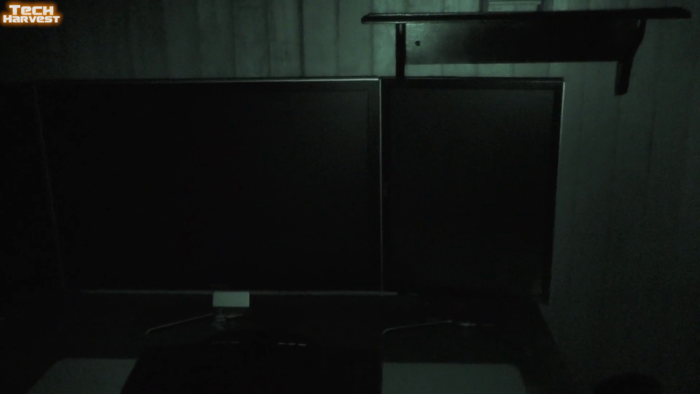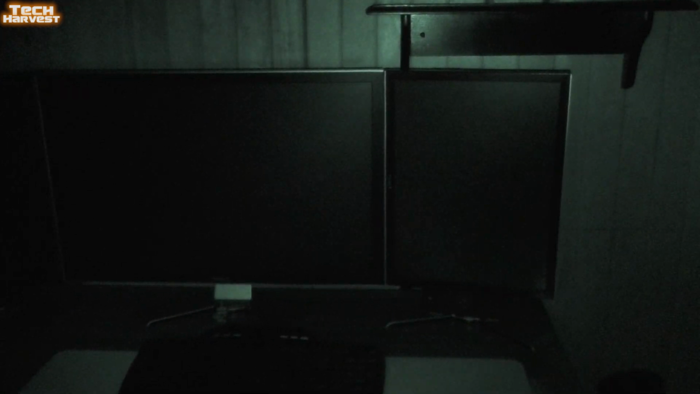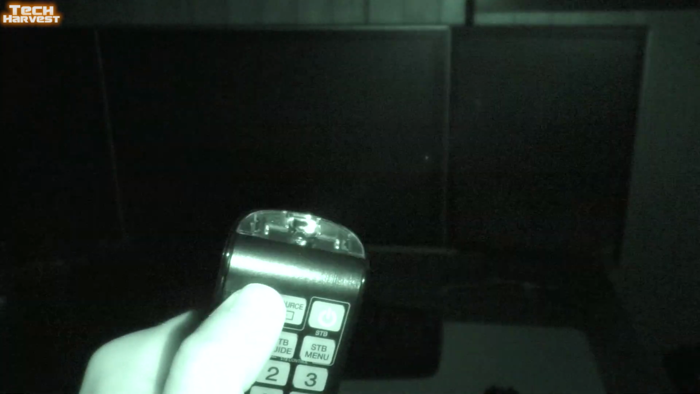So let's see if that's going to have any effect as I point it in the same direction that the camera is pointed. Yeah, you can see it actually illuminates a little bit out there. You can see the flashing there. So I thought that's pretty interesting.